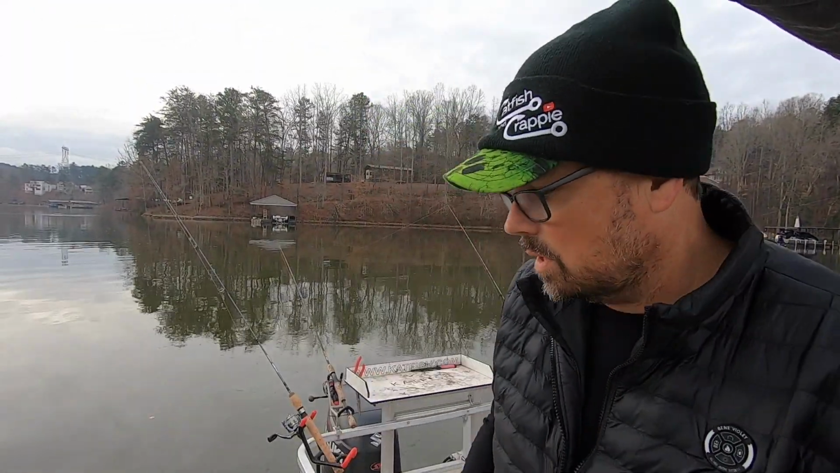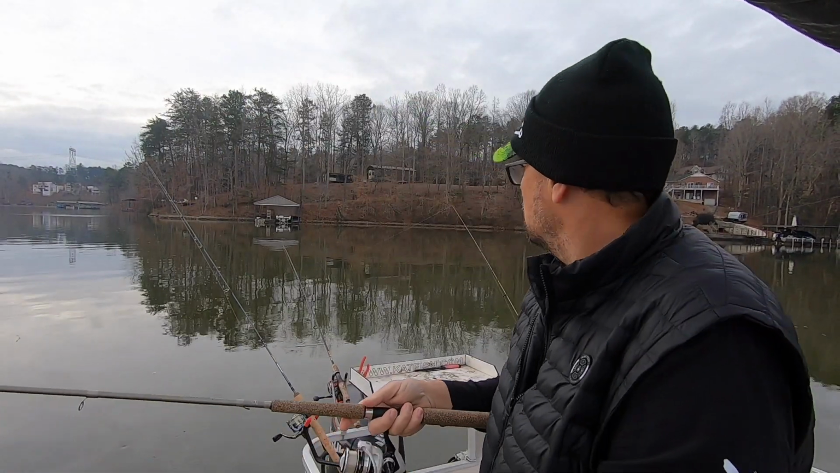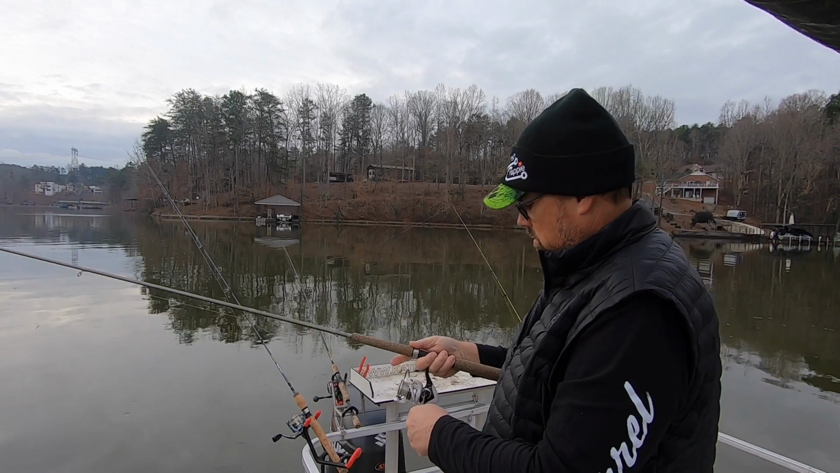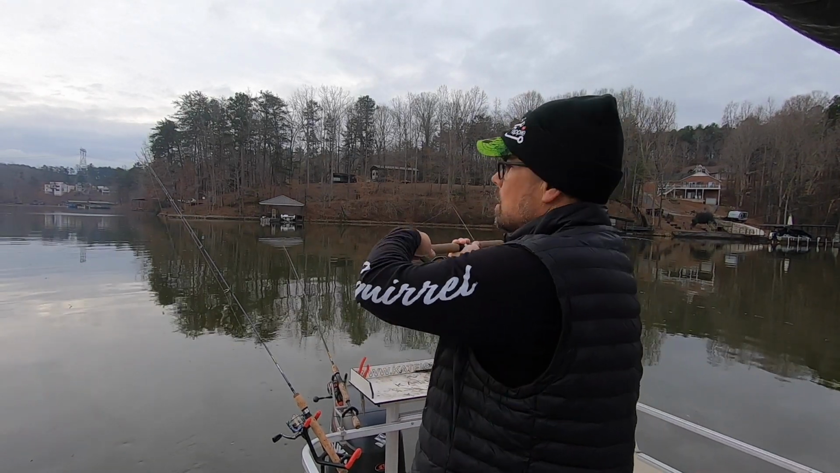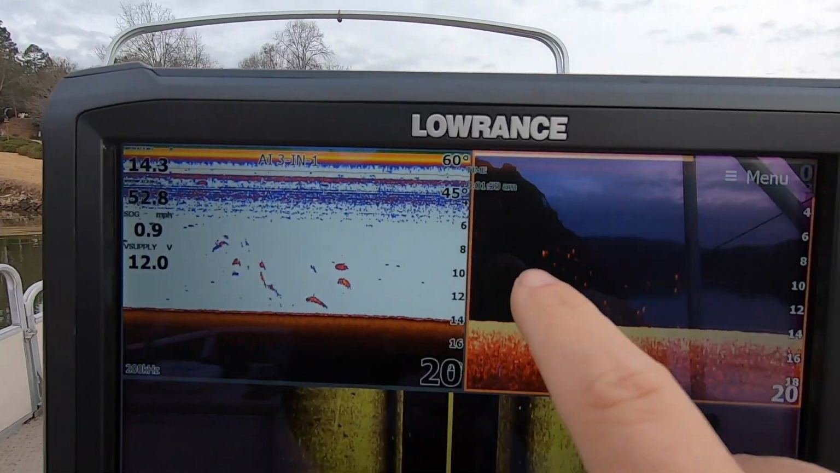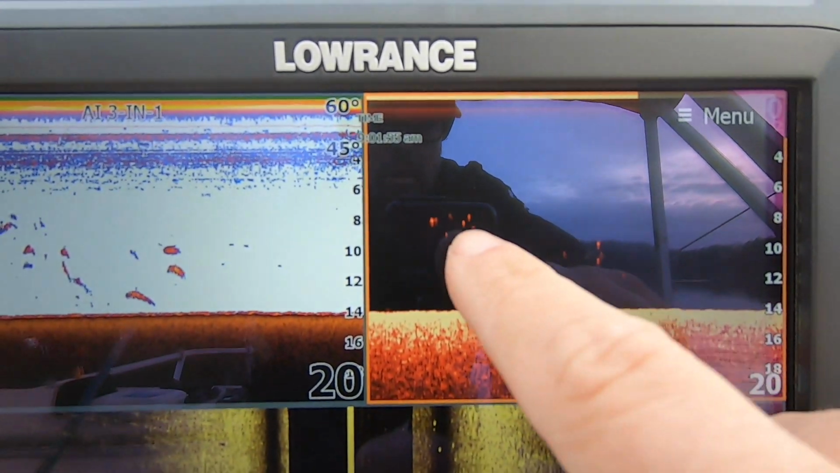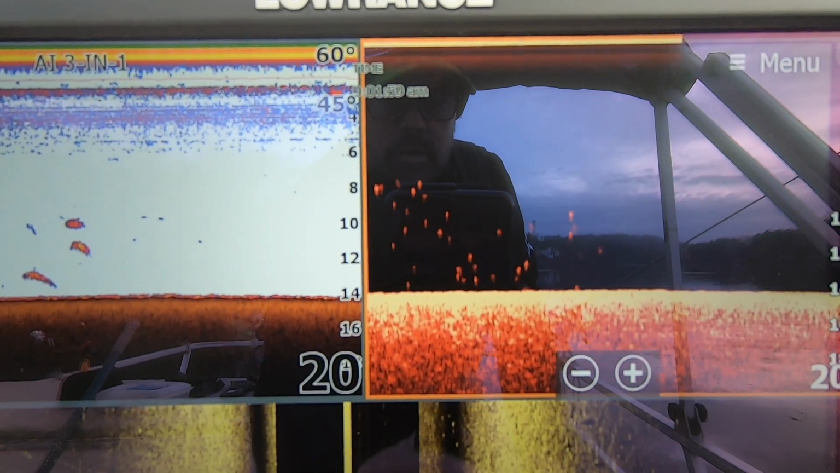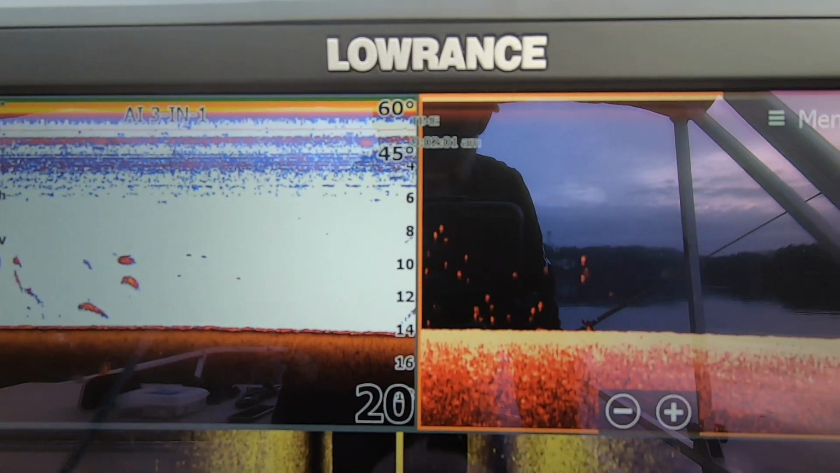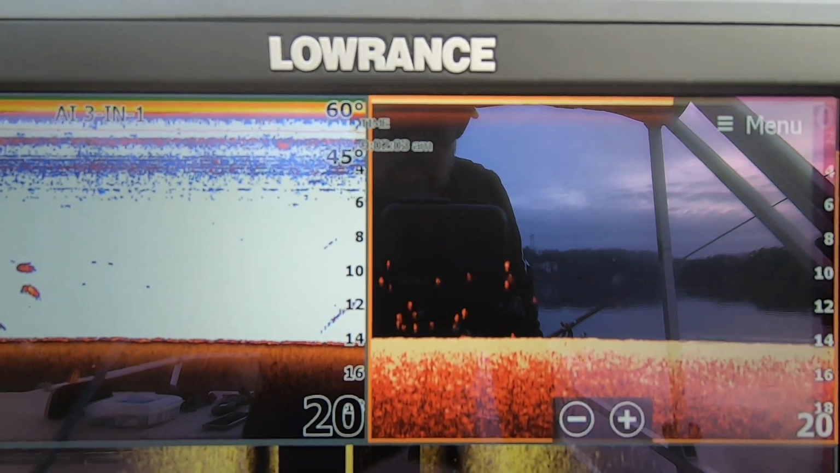I got 3 out and I still hadn't tied on, but just for the sake of it, I'm going to go ahead and throw this little ugly bucktail back out. And then that way I got 4 rods pulling while I get this 5th one ready. You see the fish, all those spots right there, all that separation, that's not bait, that's fish.